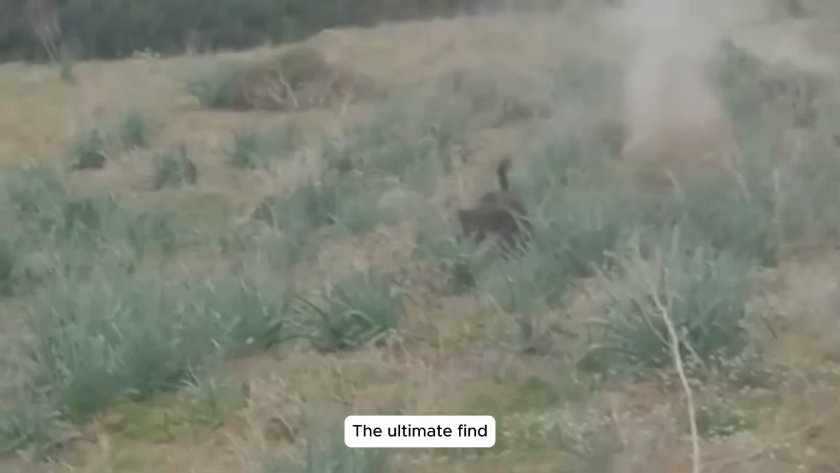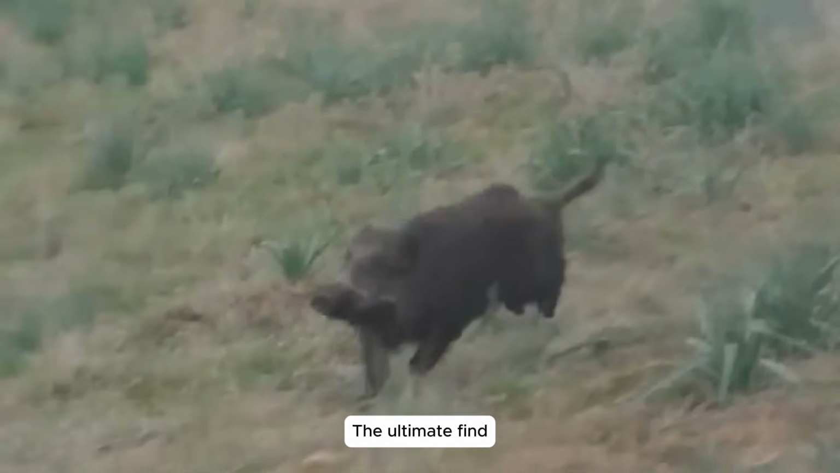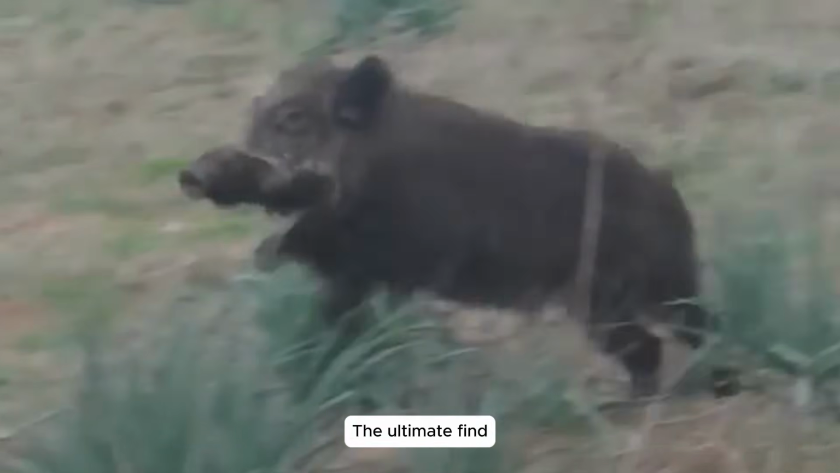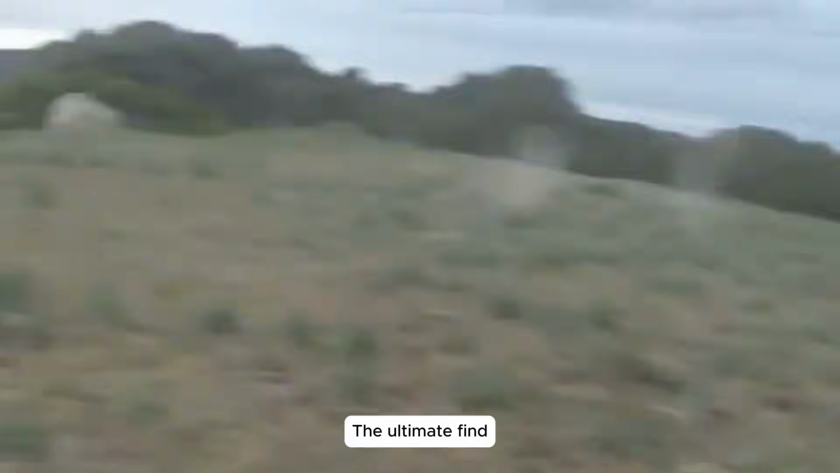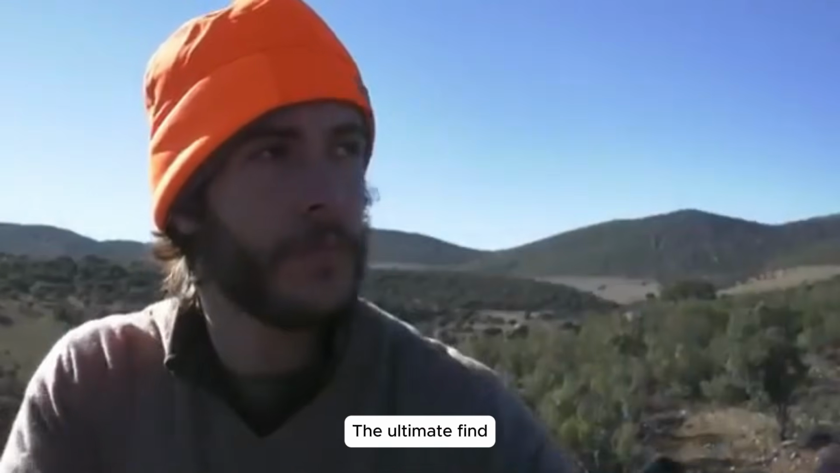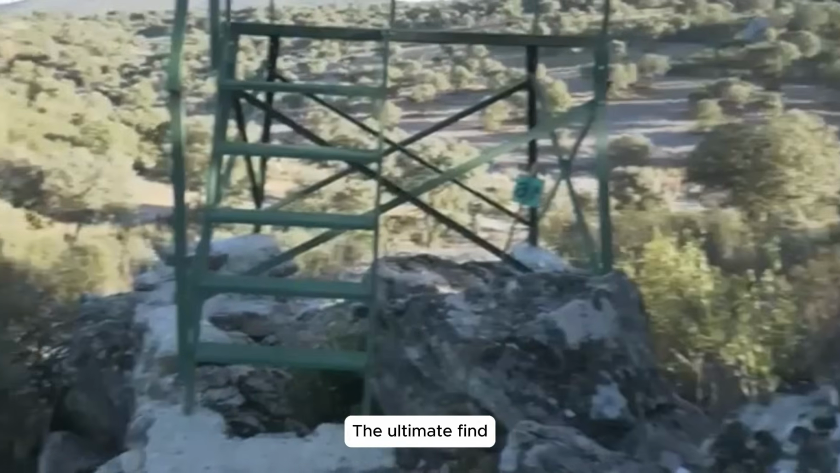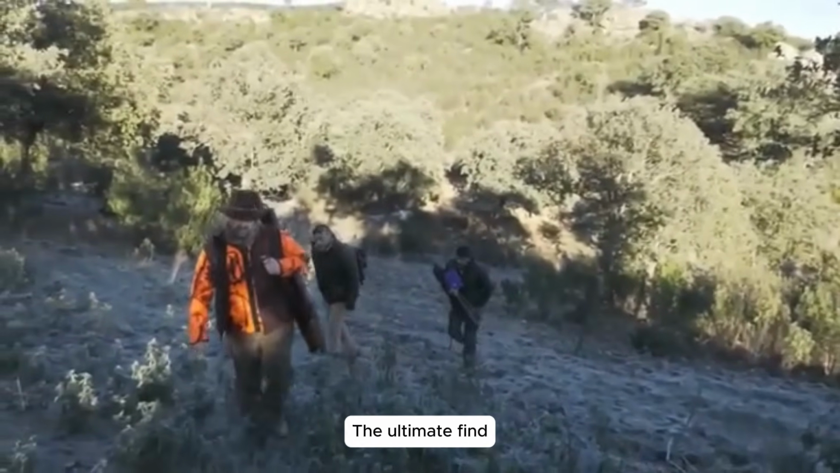Pursuit of a fleeing boar. A report of a fleeing boar sparked an immediate chase. Rifle ready, I locked onto the target and fired, shattering the silence. The stubborn beast kept running, but we closed the gap and fired again. After several determined shots, it finally fell, another threat eliminated from our fields.